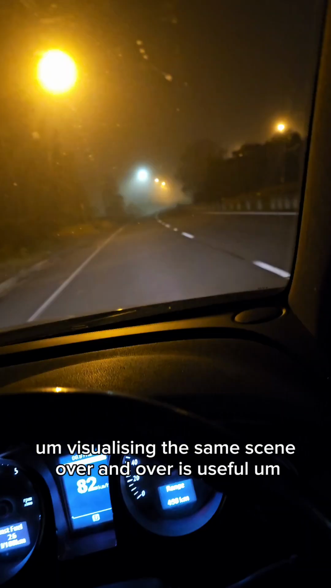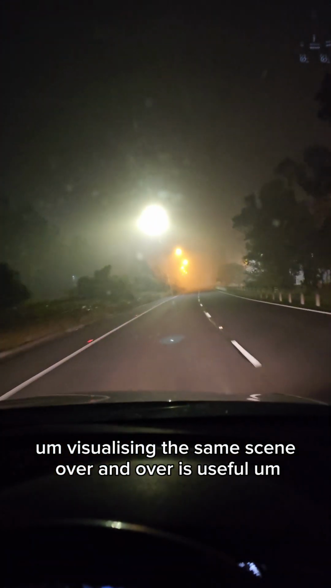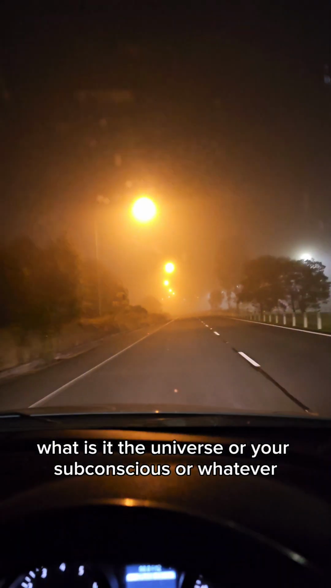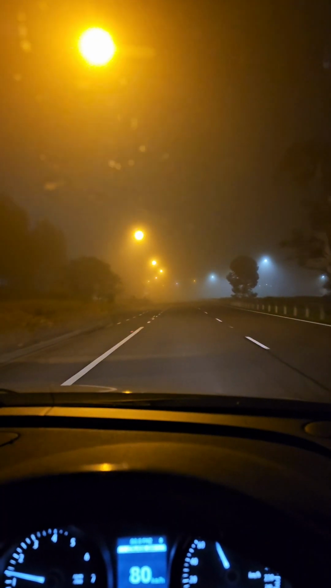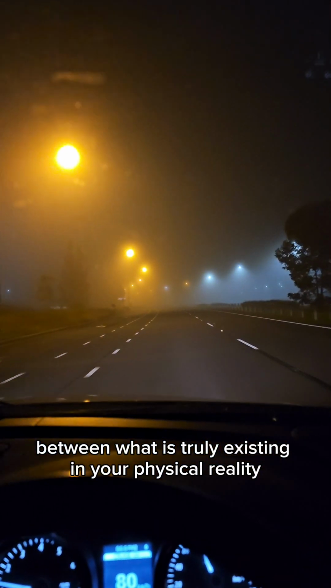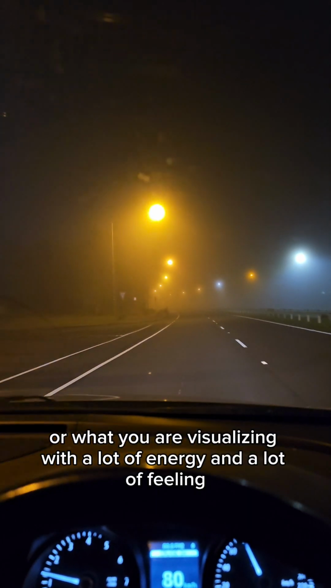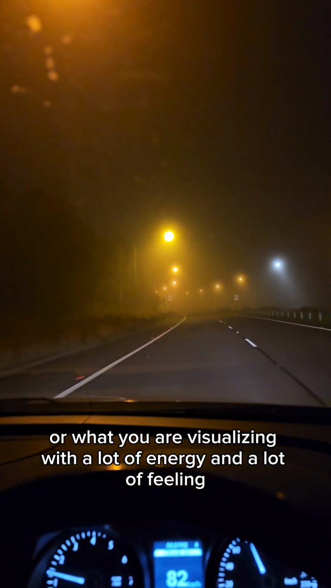And apparently, visualizing the same scene over and over is useful, because, you know, what is it, the universe or your subconscious or whatever can't tell the difference between what is truly existing in your physical reality or what you are visualizing with a lot of energy and a lot of feeling.